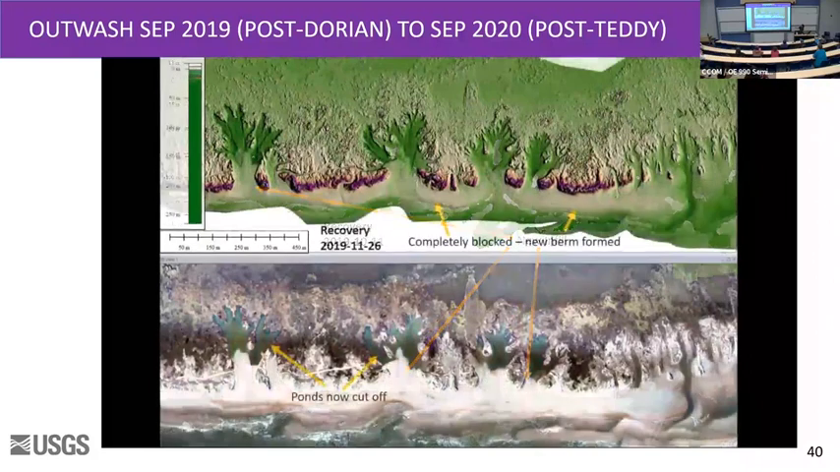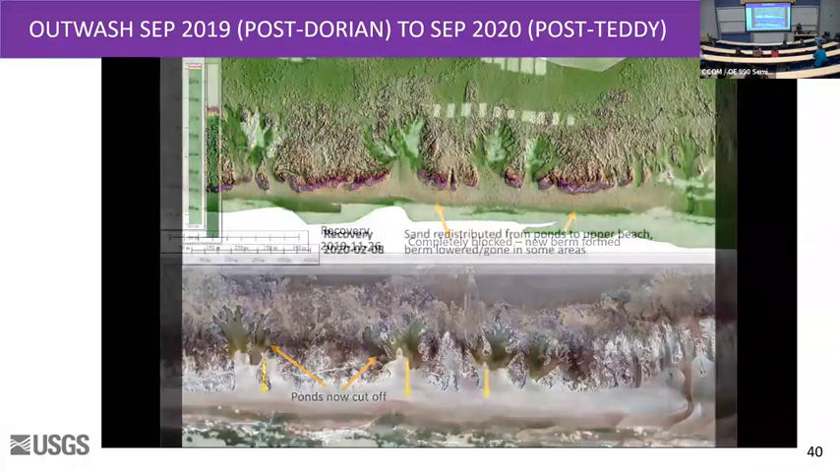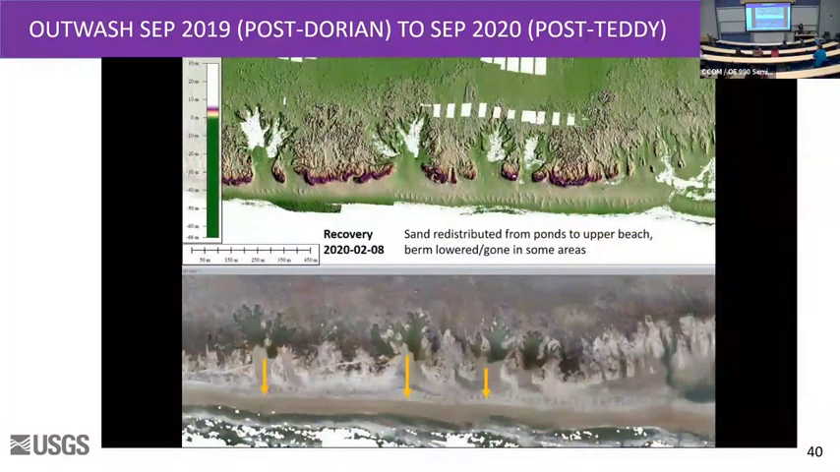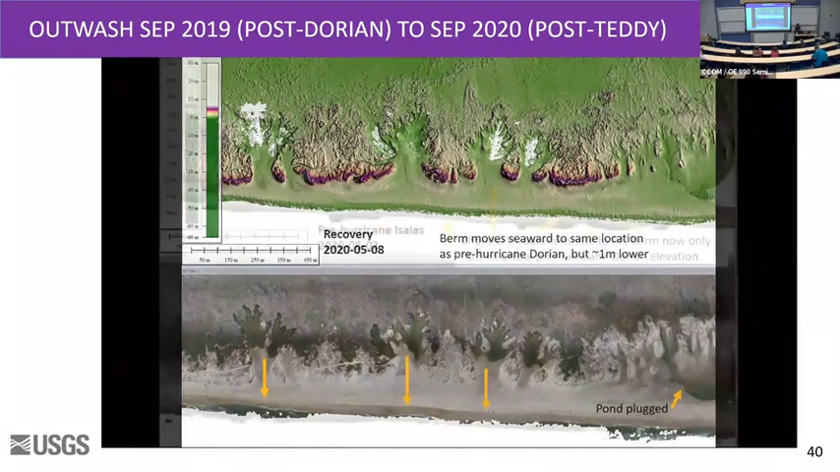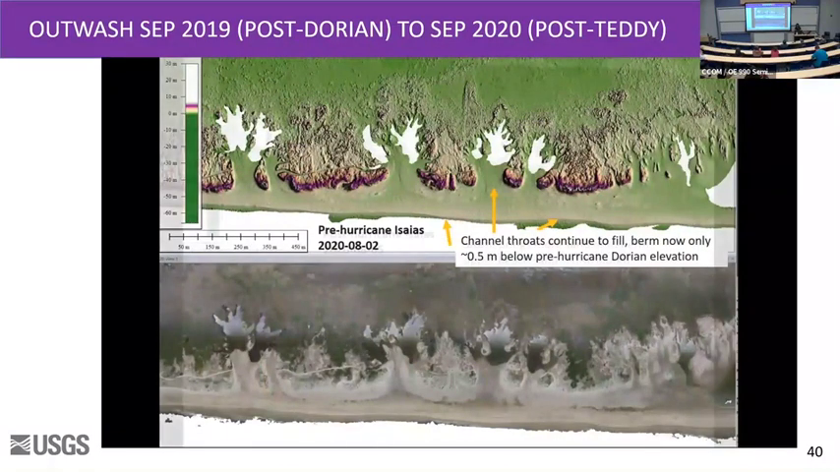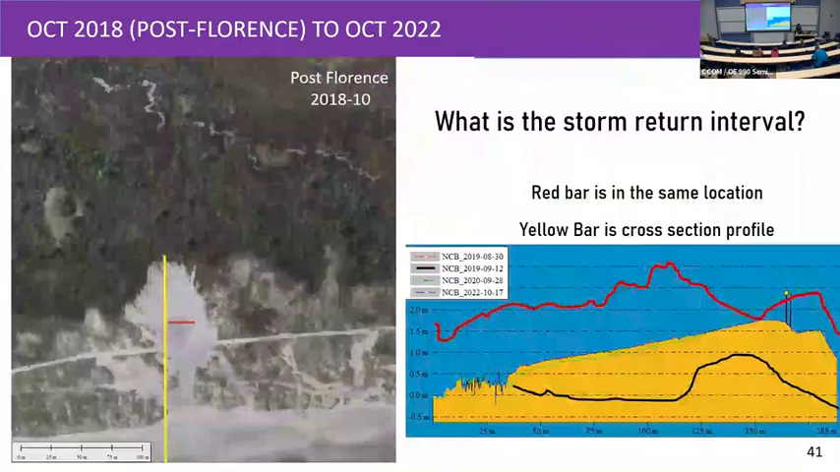So this is 1 month. 2 months later, the pond's cut off. We have a return. The berm is almost at the same height as it was pre-Dorian. So how often do you get another storm that's going to go over that berm? And now I think we're almost a year. So things are moving, but the ponds themselves appear to have stabilized. So channel throats are filling, like I said, it's pretty much confirmation that things are filling in, the recovery.